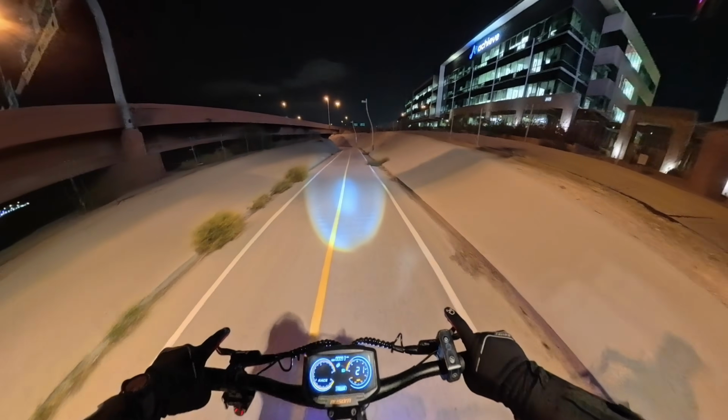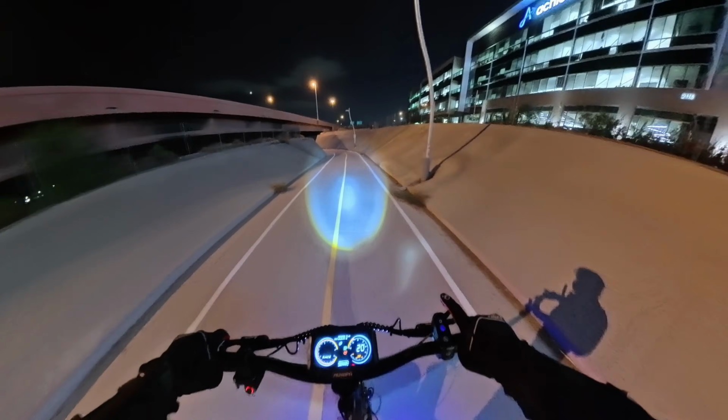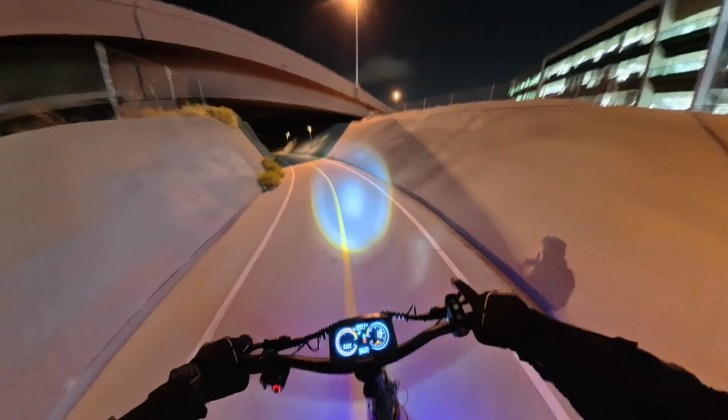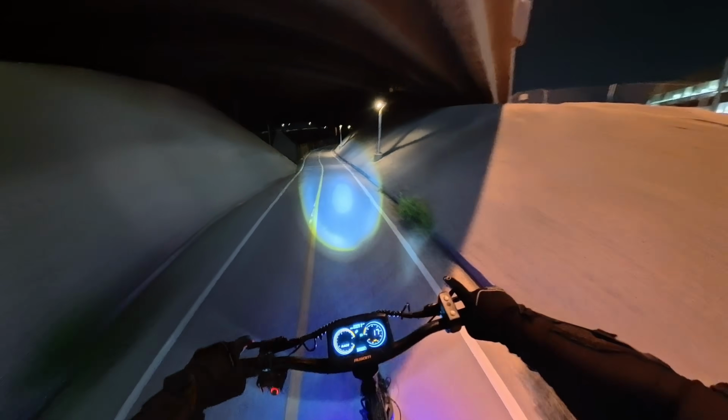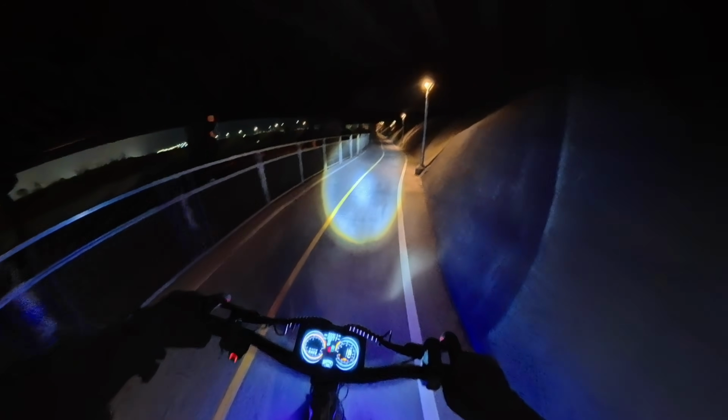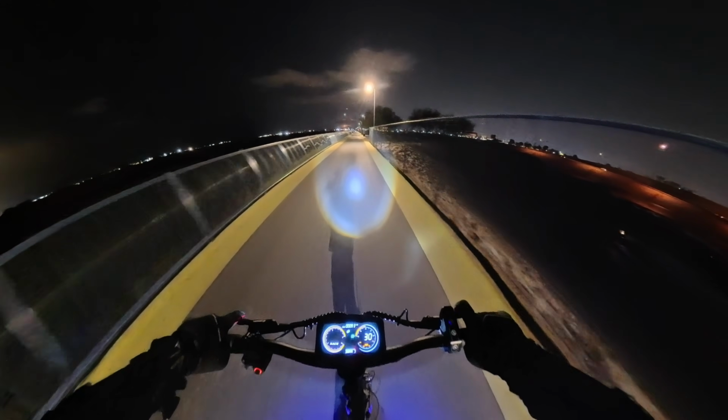With that being said, this scooter doesn't have any kind of pre-drilled holes to attach a steering damper. So if you were to try and attach one, you'd have to come up with a creative way to get it mounted onto the scooter.